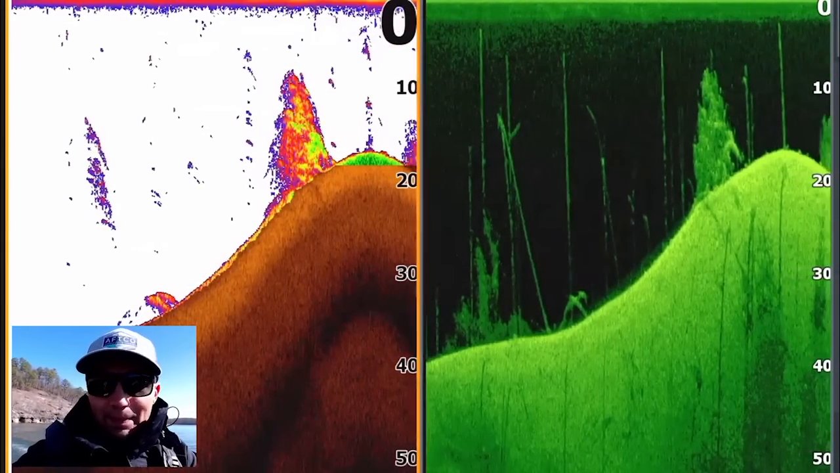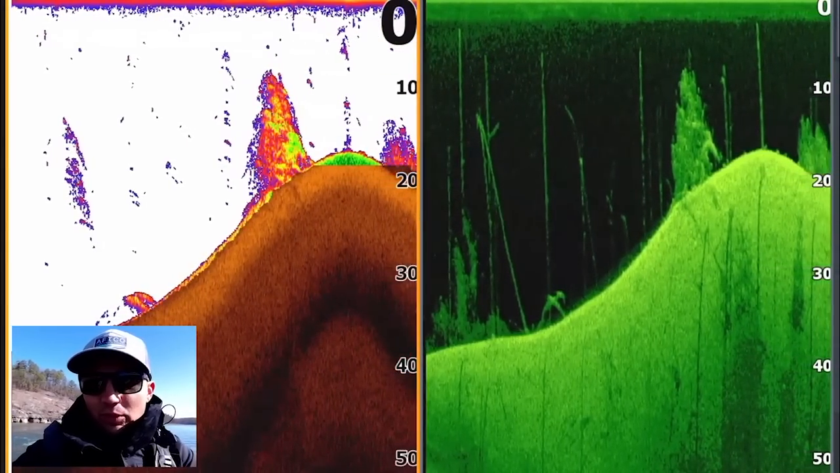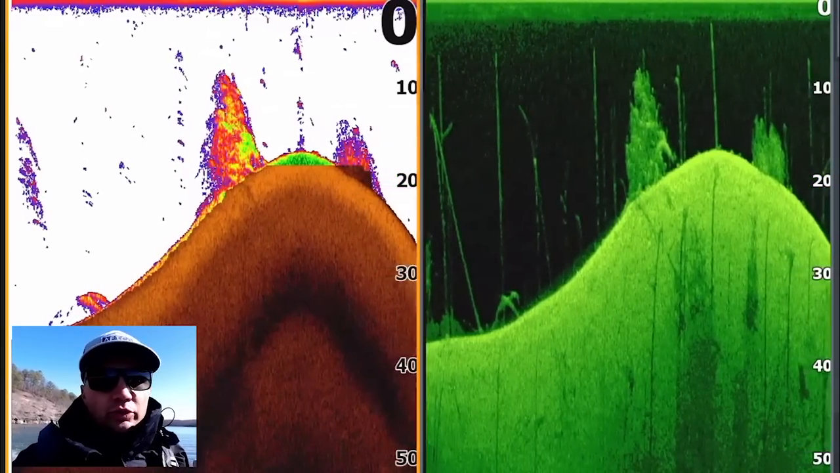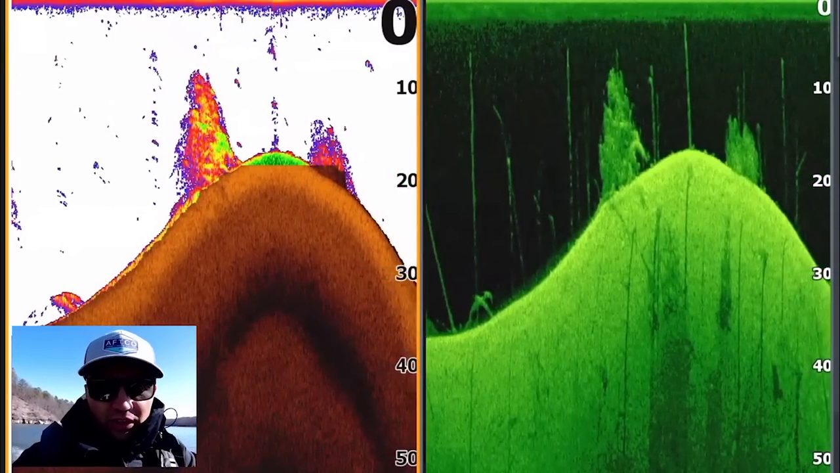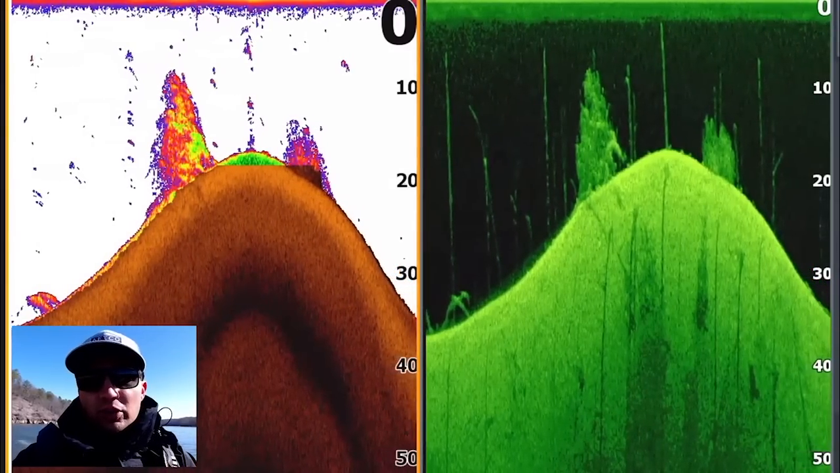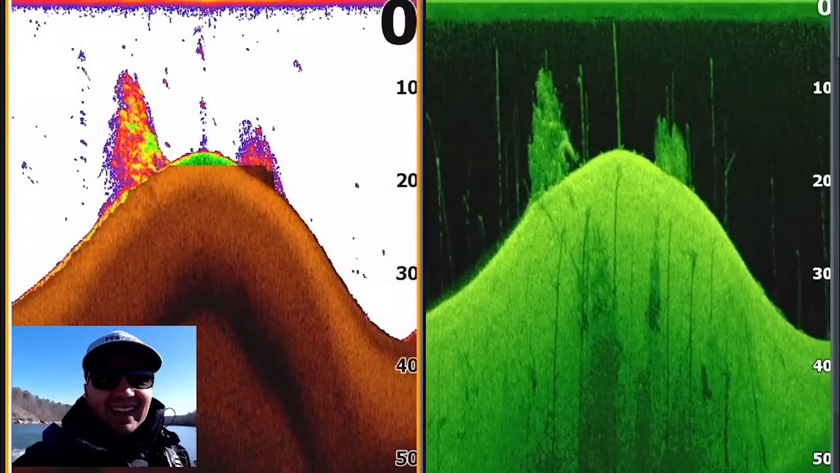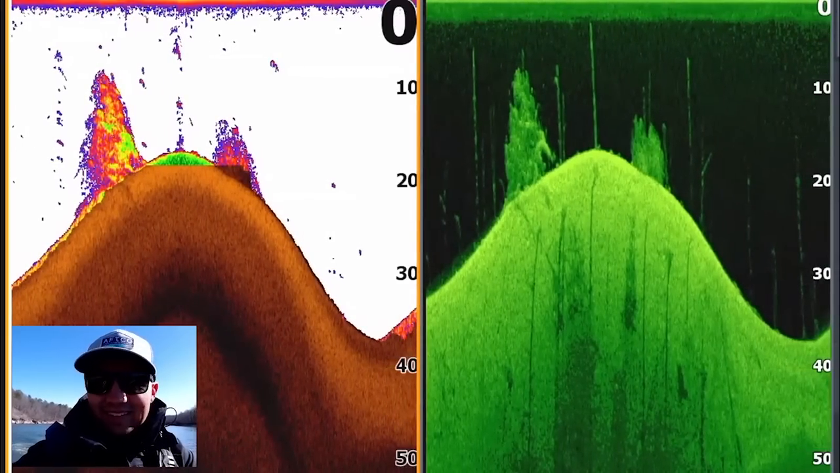And because they're crappie, I don't know if that's an indication if that's where the bass are as well. I'm not seeing any bass on the down imaging or 2D sonar right now. I've just seen the crappie. So we're gonna have to keep looking, keep searching. But now that we've seen crappie in here, we at least know there's a sign of life. So hopefully we'll find some bass here soon.